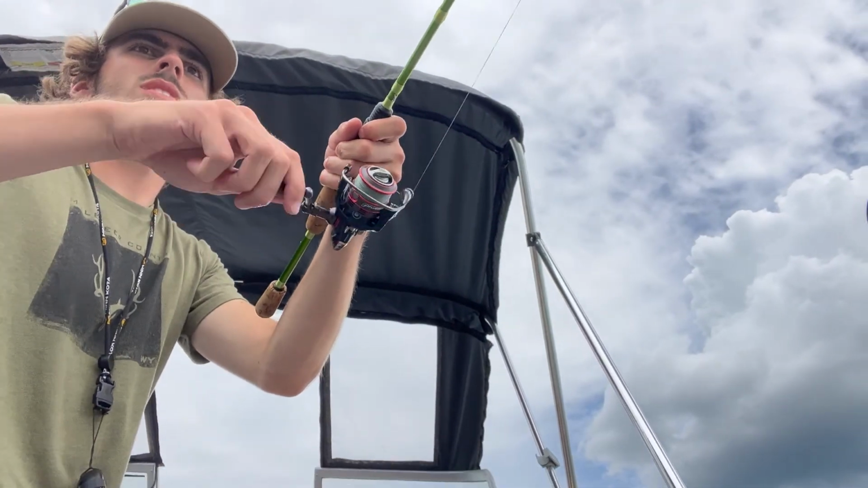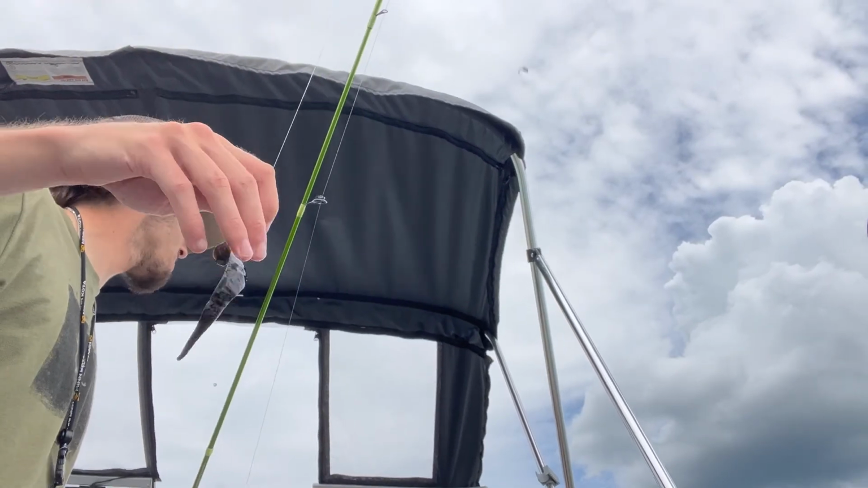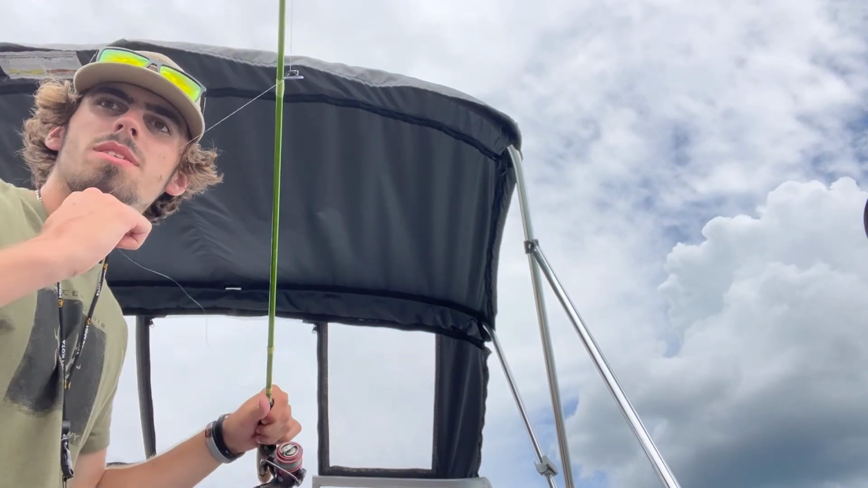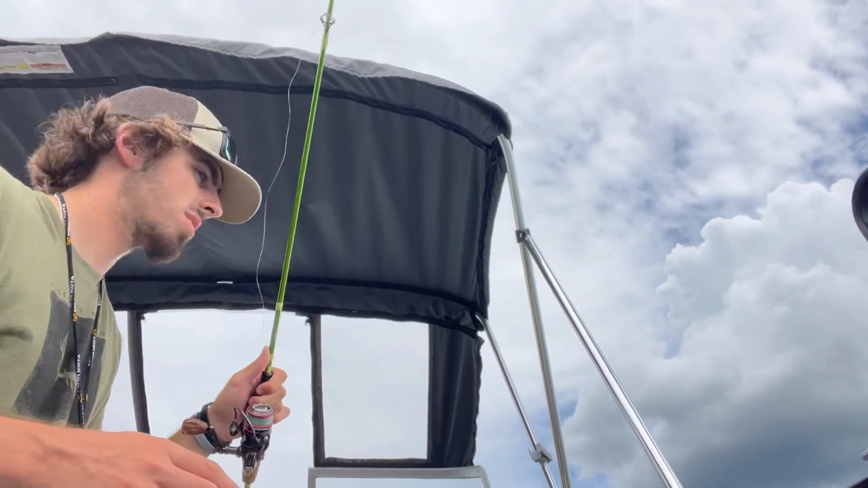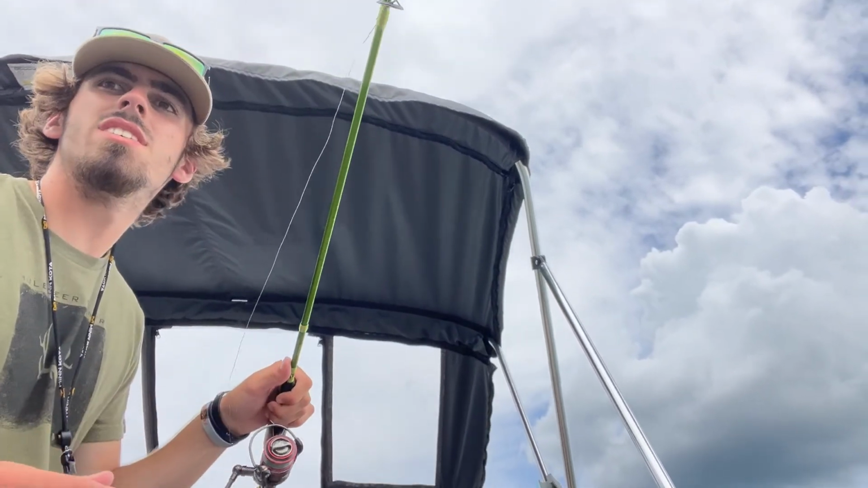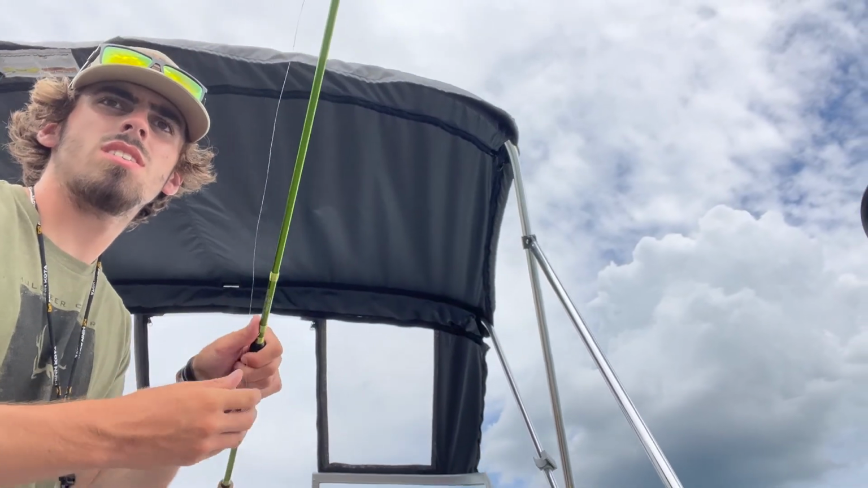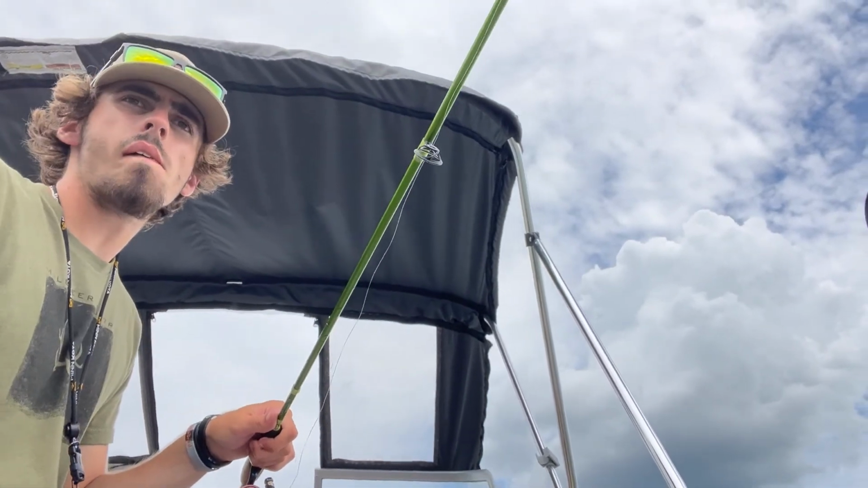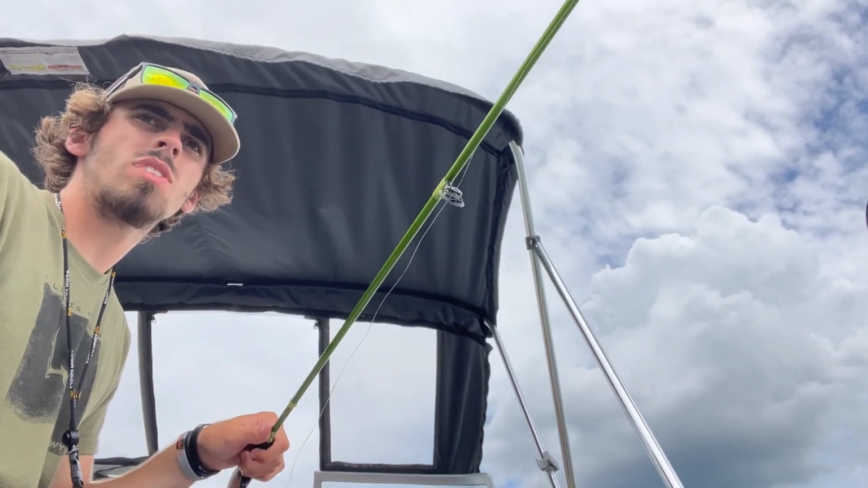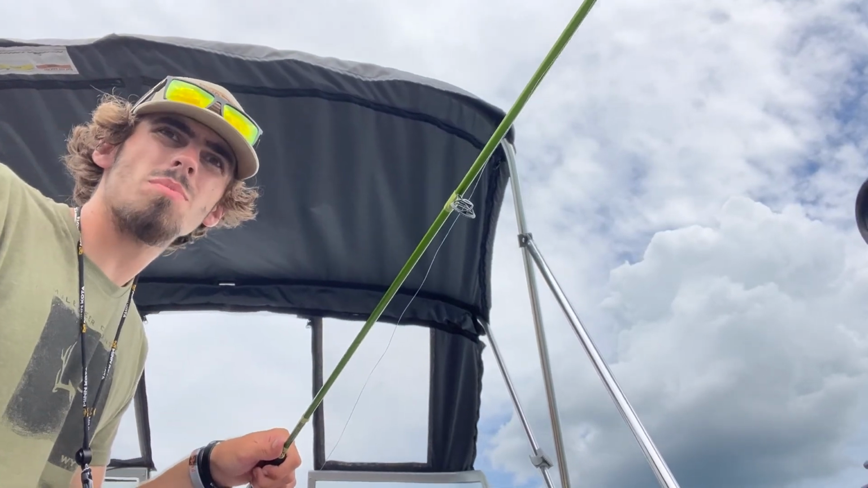Oh, I had a bite and I went to just reel it up because I wanted to put it right behind the boat again. Oh man, there's one right behind the boat. And as soon as I started reeling, that fish felt that tension and just dropped it. God, there's 3 or 4 smallmouth down there right now.